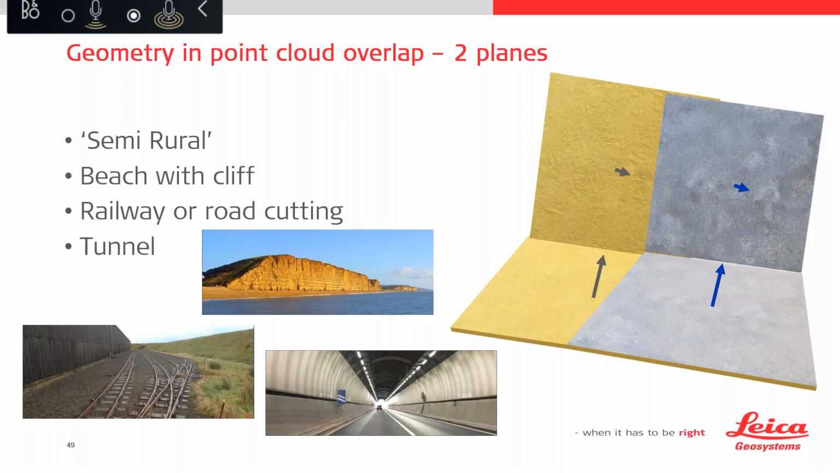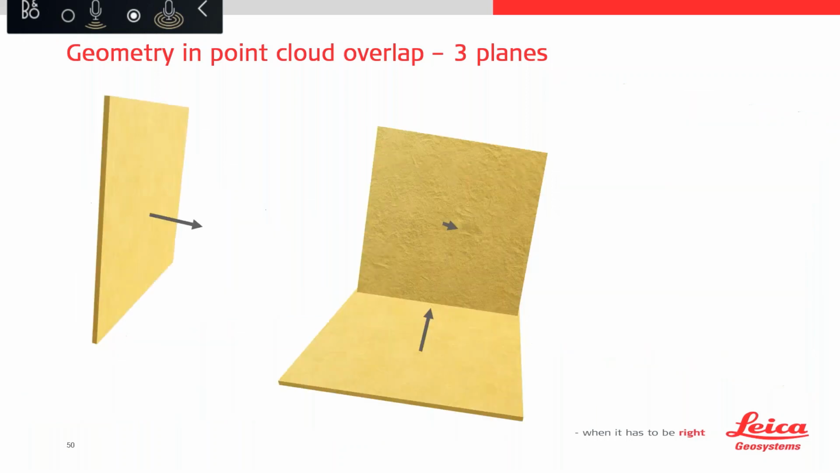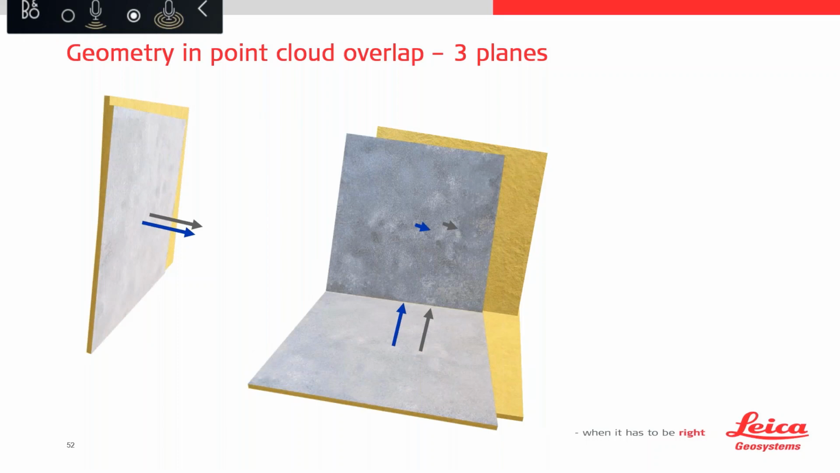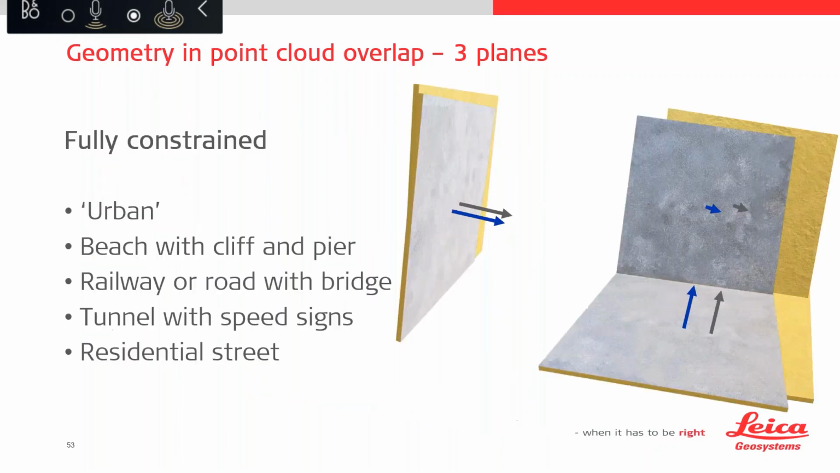So what we actually need within our overlapping scans are three directional planes, so that we've got normals going in three directions. We can bring them together, and when they do come together, they actually can only sit in one orientation and position.